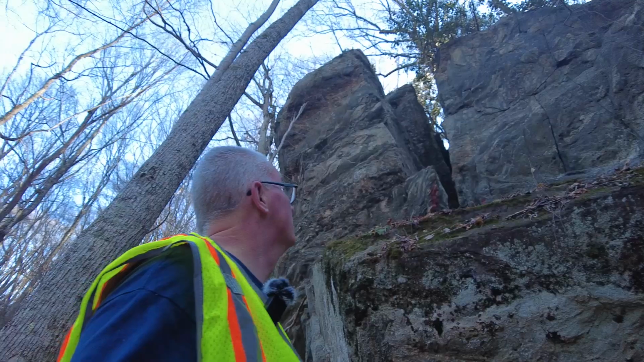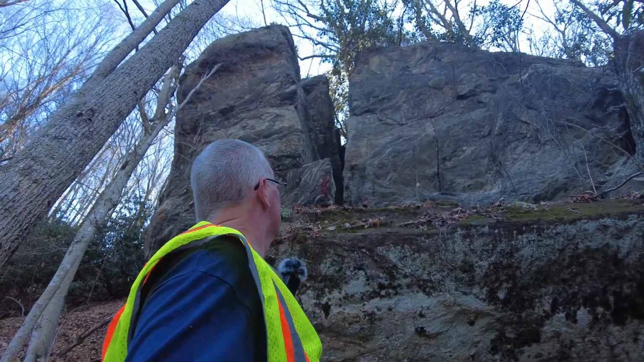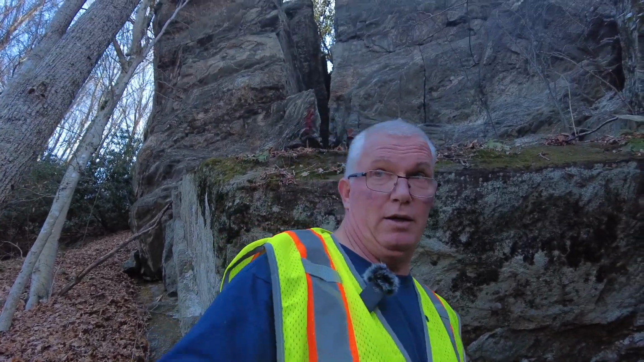That's it up there. About 30 feet tall or so. Big rock. Hope it stays up here.